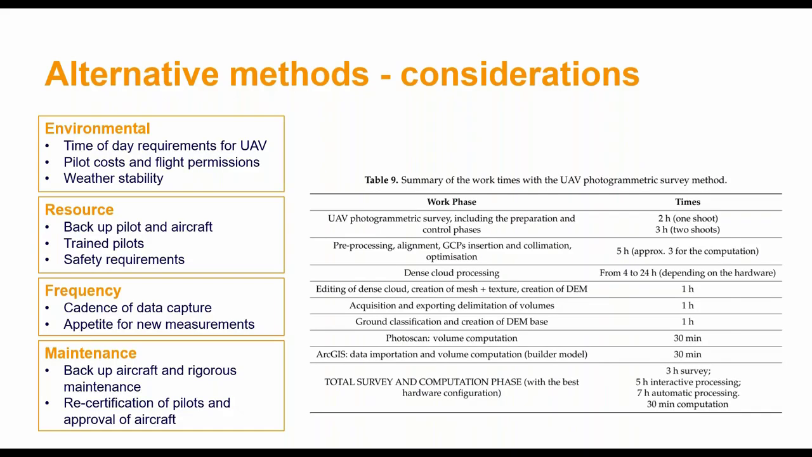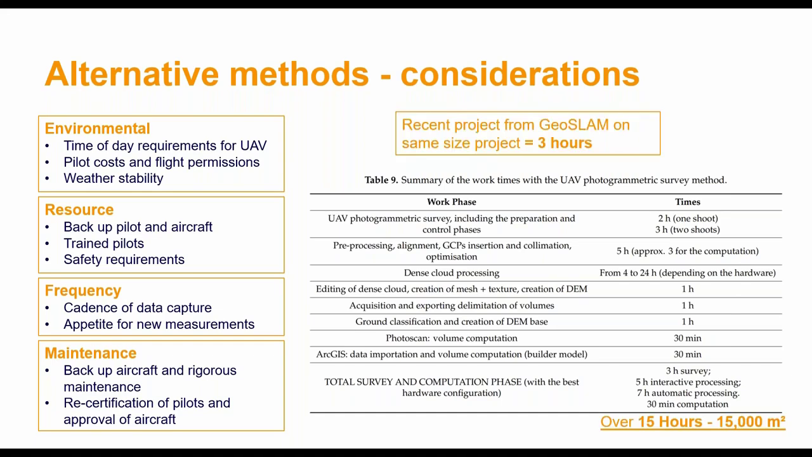Looking at a published paper for stockpile volume capture of around 15,000 square meters, that took about 15.5 hours to generate a single volume with other methods. With GeoSLAM Connect and GeoSLAM Volumes, the same project delivered repeatable and automated measurements within a fraction of the time. So with GeoSLAM Connect and GeoSLAM Volume automation, you can now have reliable volumes, not just within the day or within the shift, but within the hour.